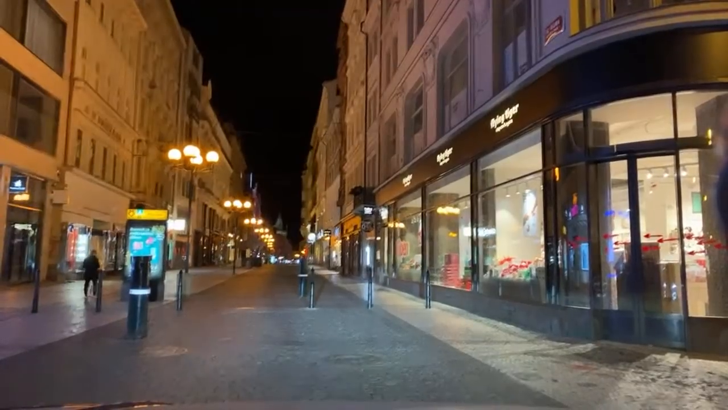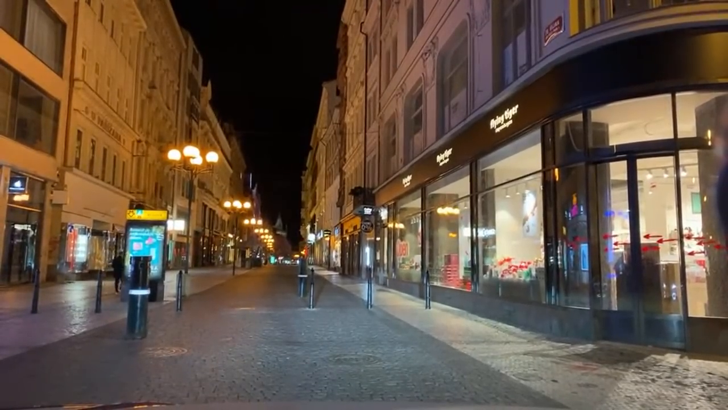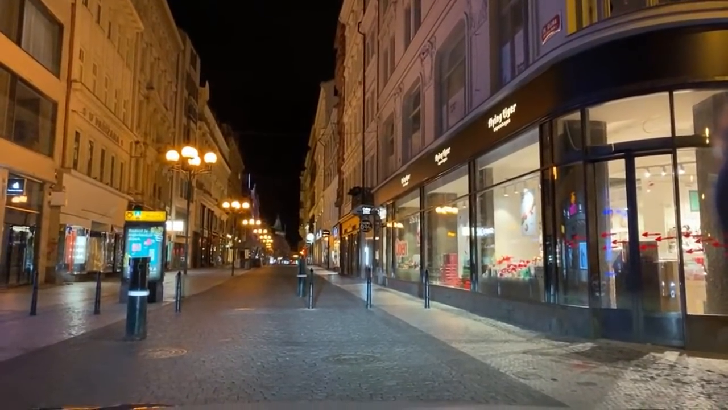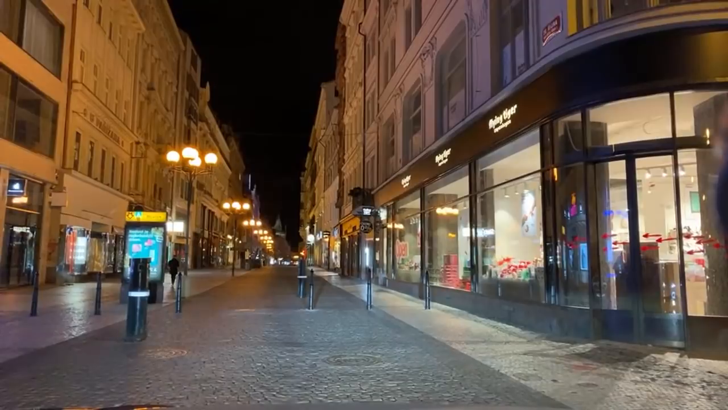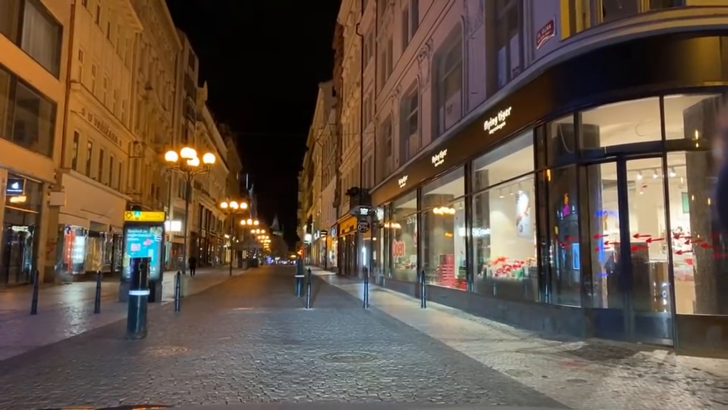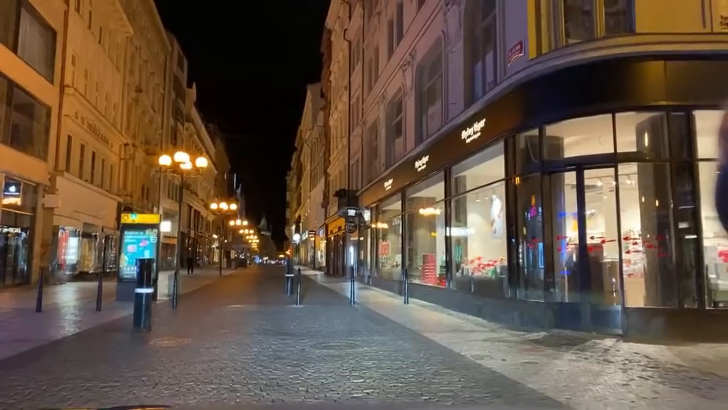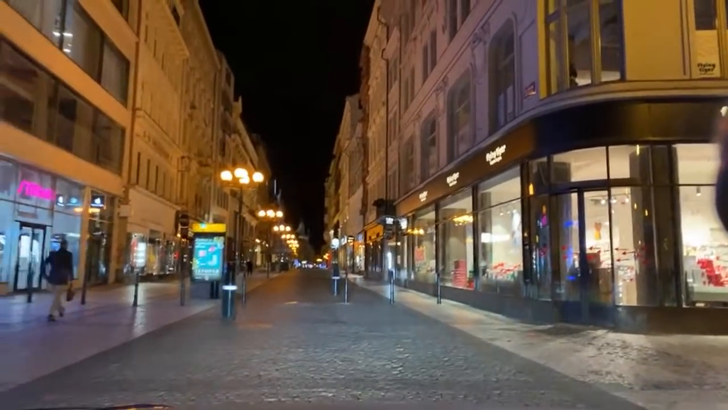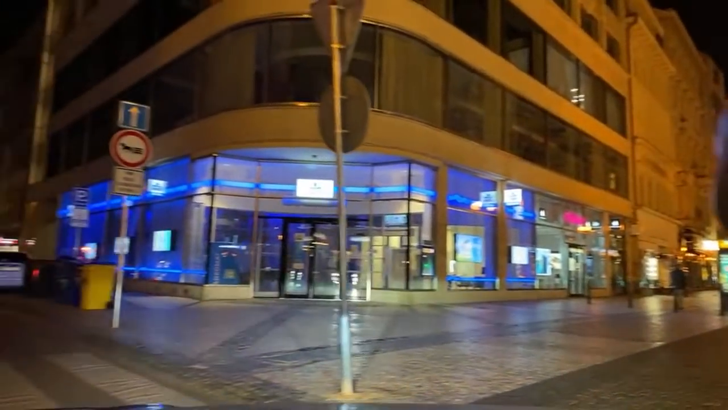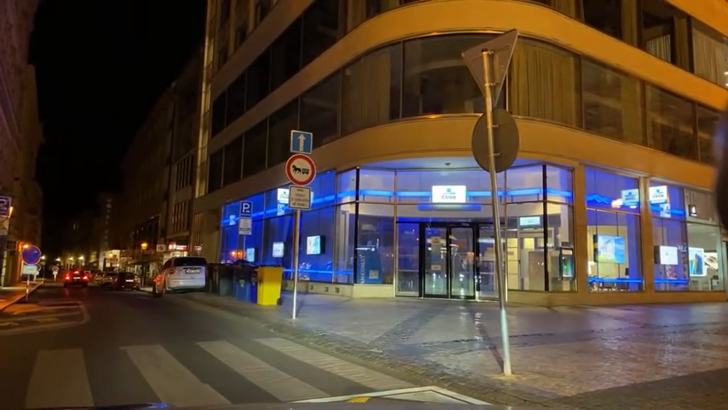And if I would continue straight, I don't know if the picture is in focus or if that's okay. It seems to be fine. It's just a shaky bit. If I would continue straight, I would eventually reach the Wenceslav Square. But I'm gonna back up as I do. By the way, this is like a super luxury car and it does not have a backup camera, which drives me crazy. All right, and now I'm entering Perlová Street.